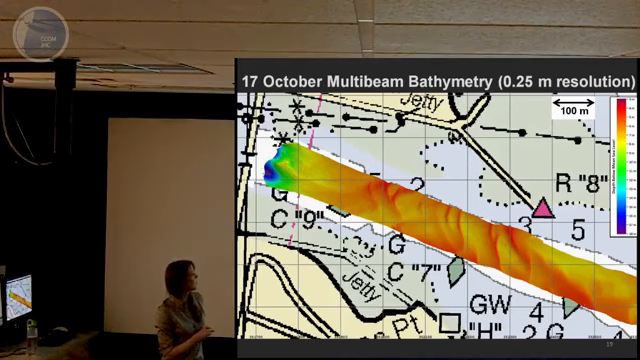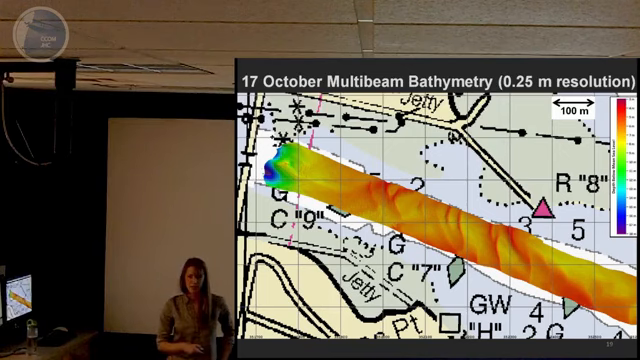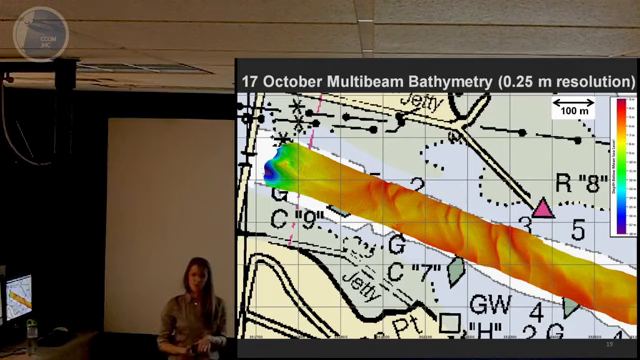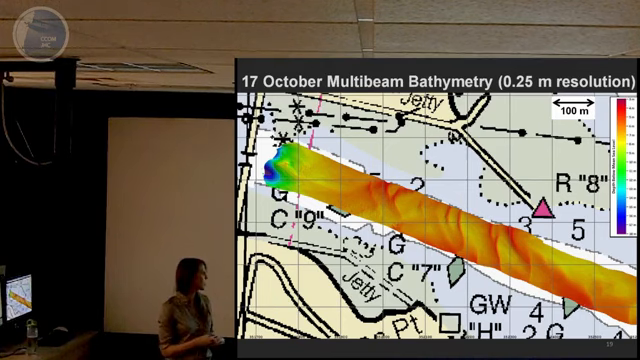So this is our data product. This shows the bathymetry from October 17th. It's gridded to 25 centimeter resolution using the CUBE uncertainty algorithm in CARIS. And you can see these large amplitude bedforms oriented across channel. We classified these as sand dunes, and they have amplitudes on the order of 1 to 2 meters and wavelengths of 20 to 40 meters.